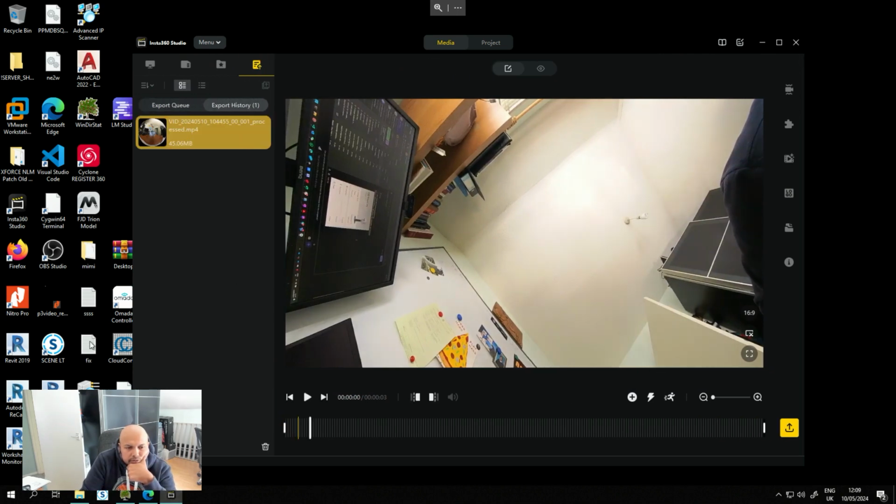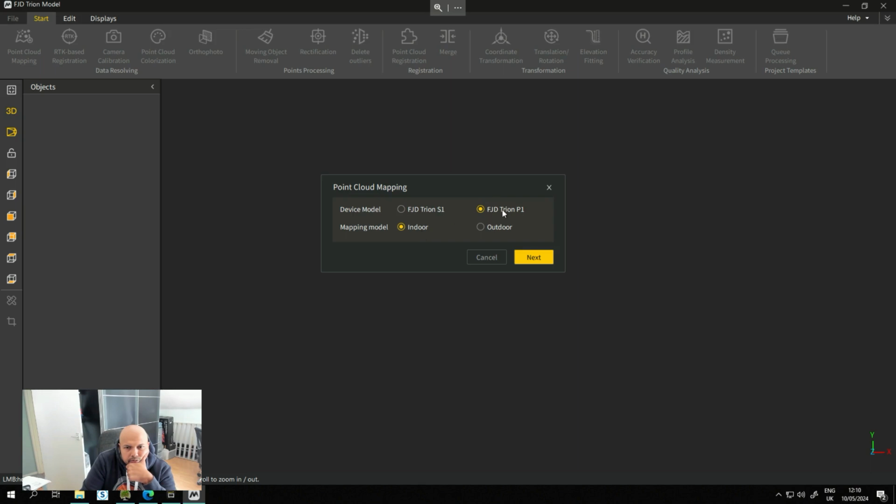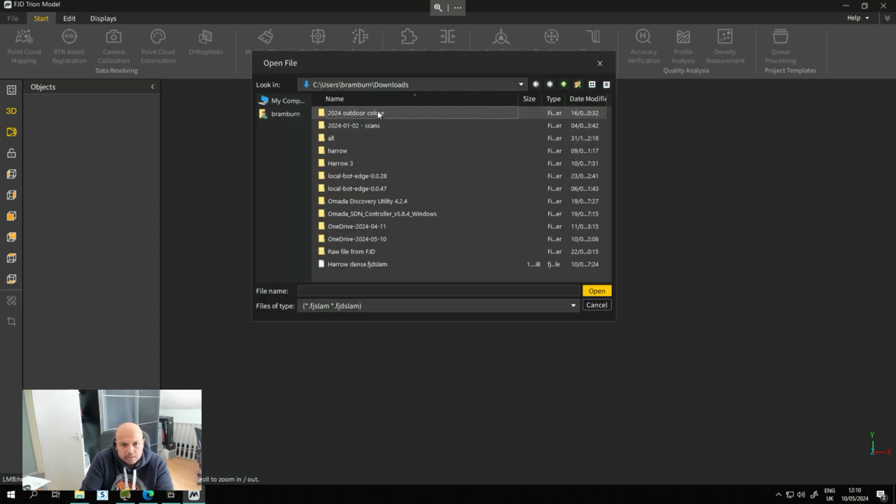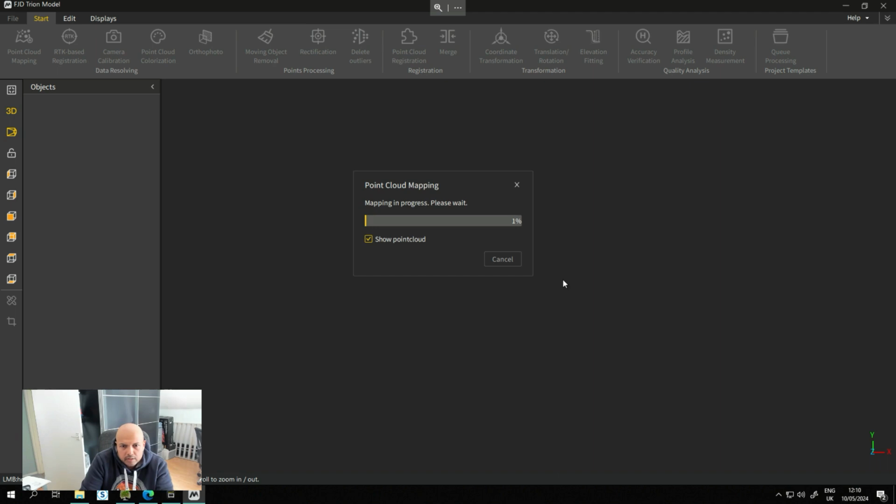So what we're going to do now is open up FJD Trion Model, go point cloud mapping, indoor, so I'm using a P1. Then we just put today's date, select the file, there you go, FJD SLAM, and disable, okay. Because it's a small room, just put it 10, run project file, okay, and that's going to take a couple of seconds because it's a small room.